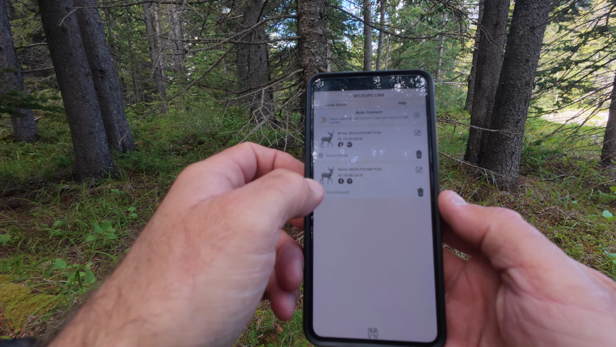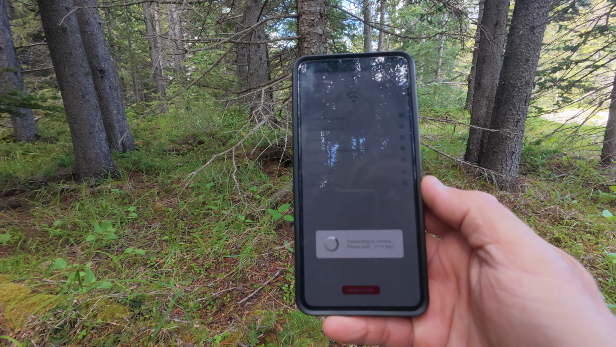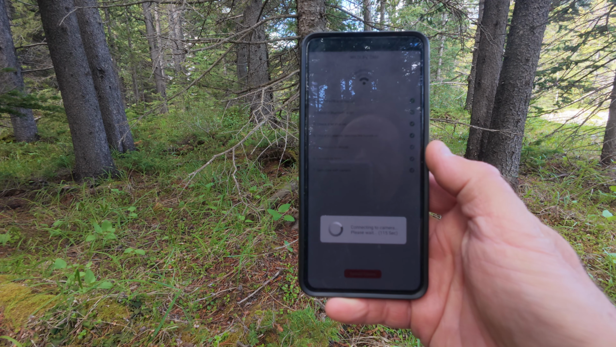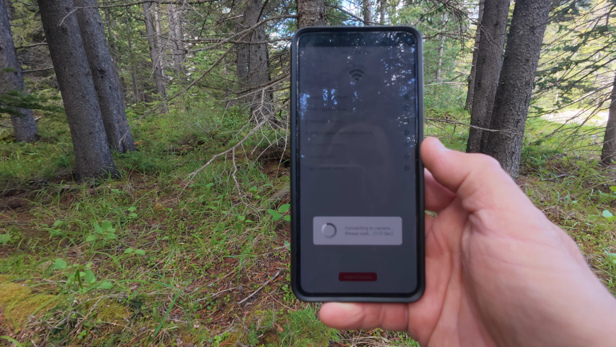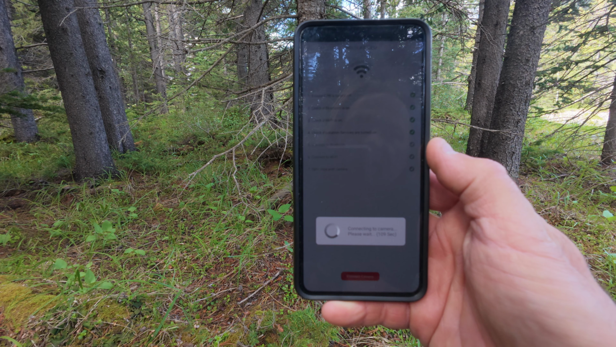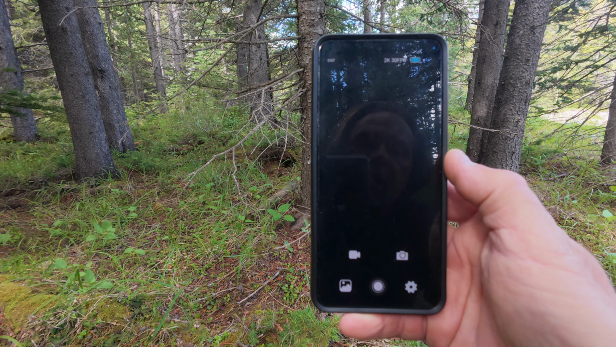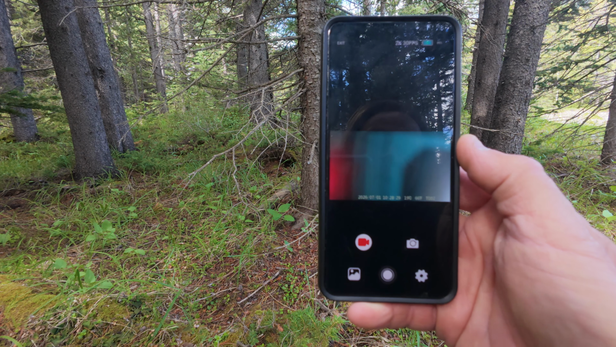Alright, so let's connect to the camera first. Connect camera. When you're setting it up for the first time, of course, you're going to have to pair your Bluetooth. I'm not going to go over this. That's a pretty straightforward procedure. It takes a couple seconds to connect the camera, and at this point we are connected.